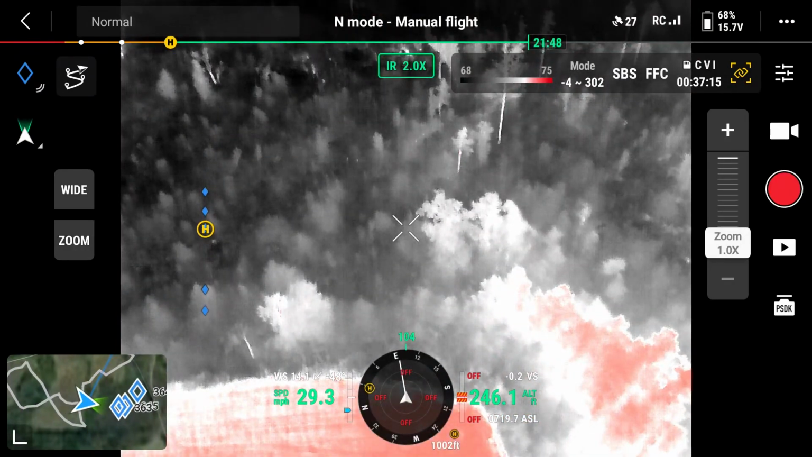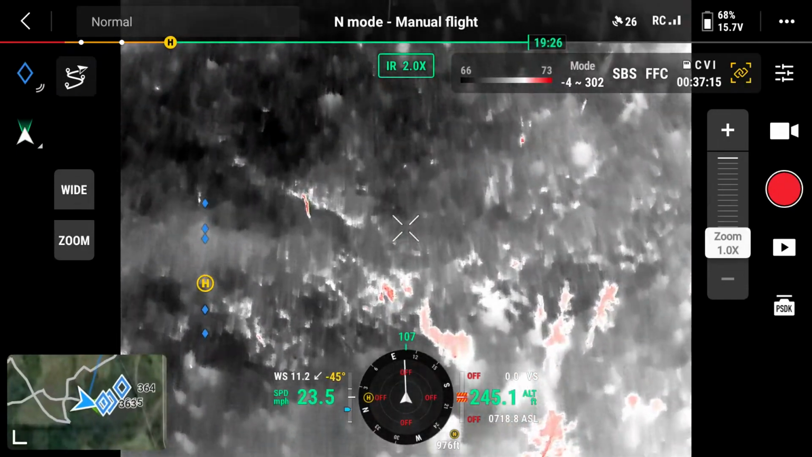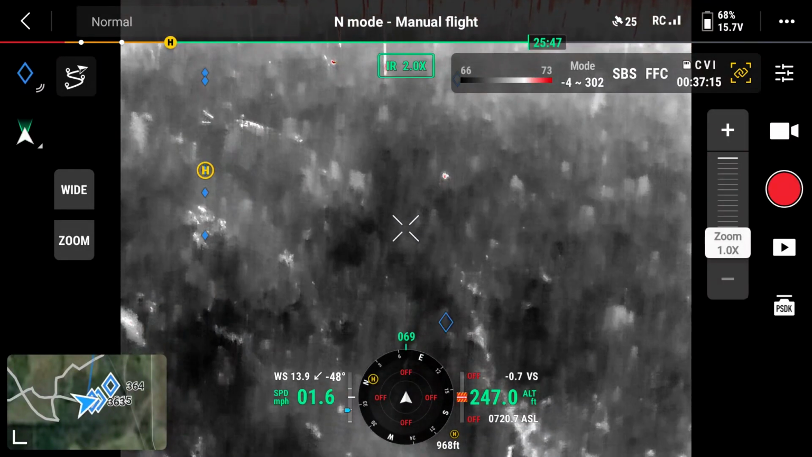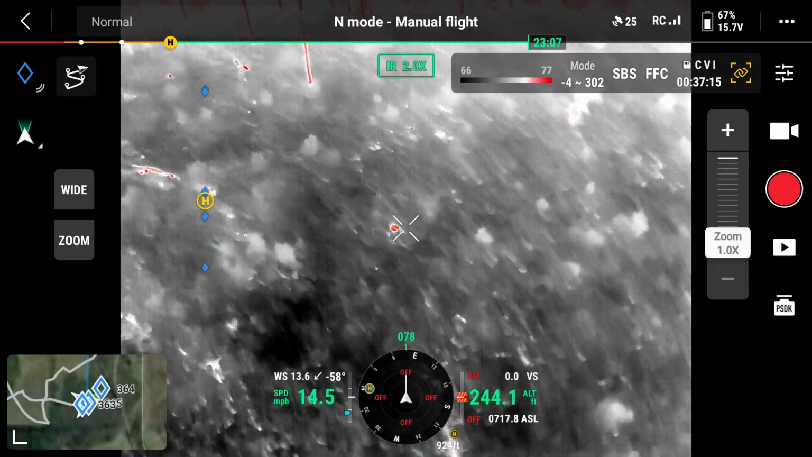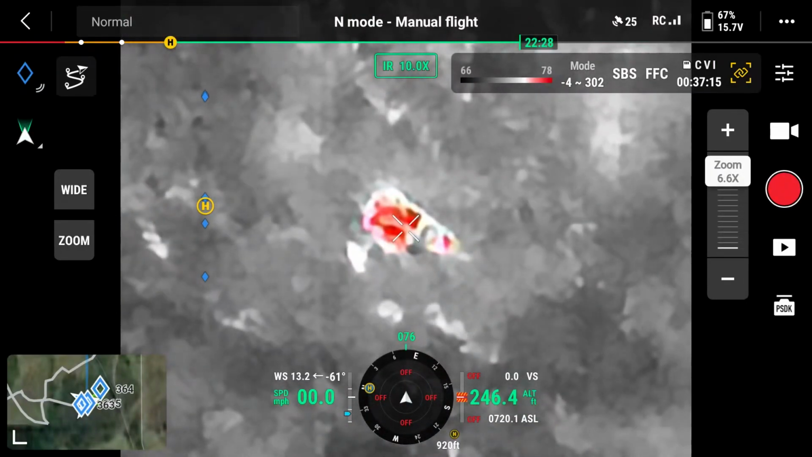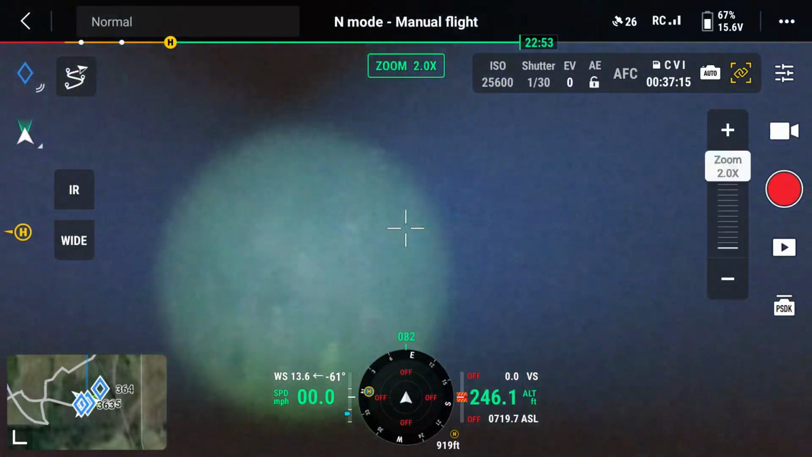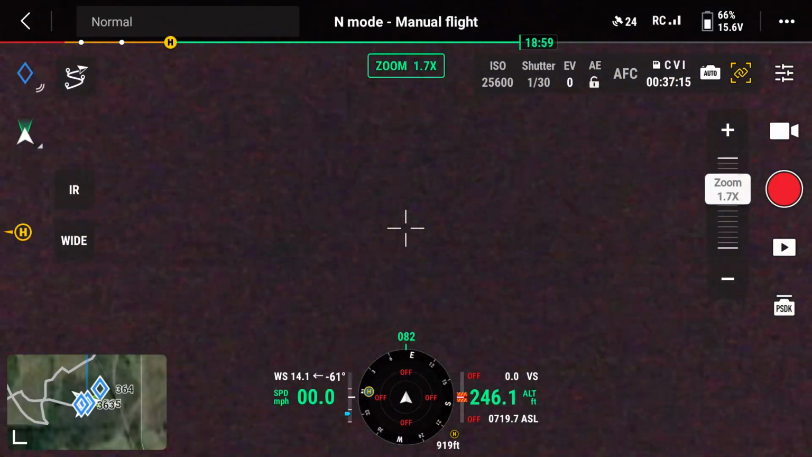So I'm just looking for some other subjects to test on. I think when you get down into the 100, 150 range, it is a lot of light. It's just around that 200 to 250 that the camera struggles a little bit to give you a good picture.